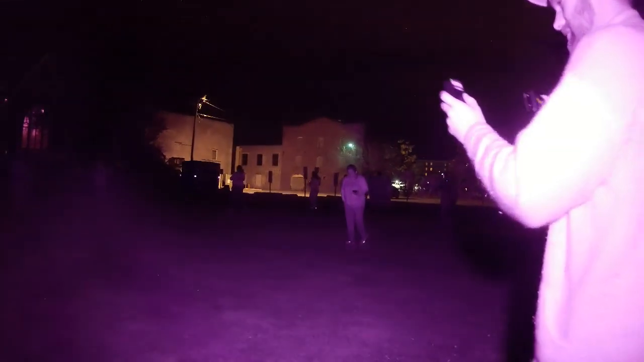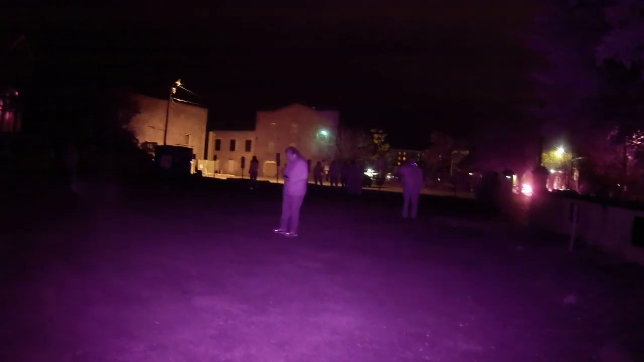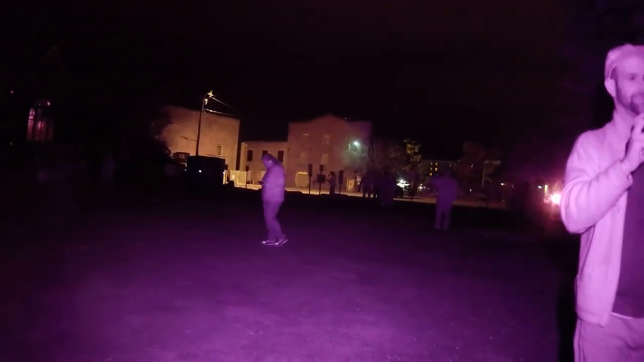Ghostbusters. The EMF meter. Oh, nice. Hey, it's flashing yellow. Did it really? Oh, right here. I told you this was the spot. Come back over here a little bit.